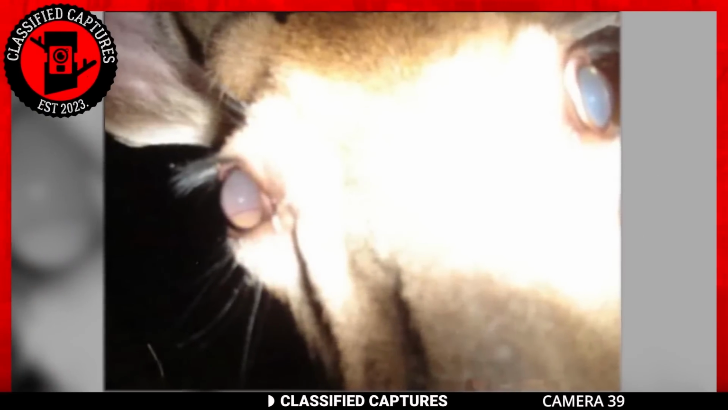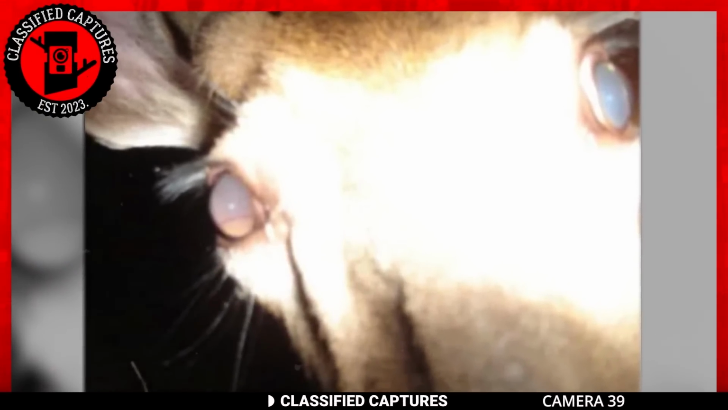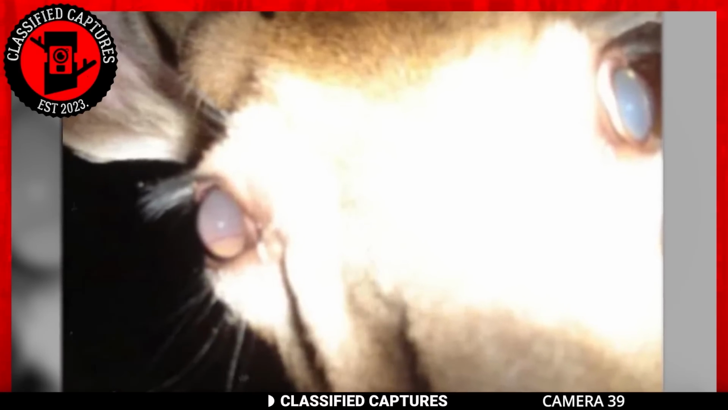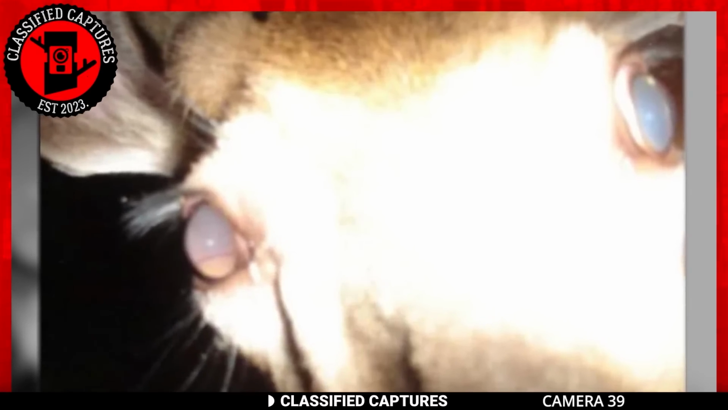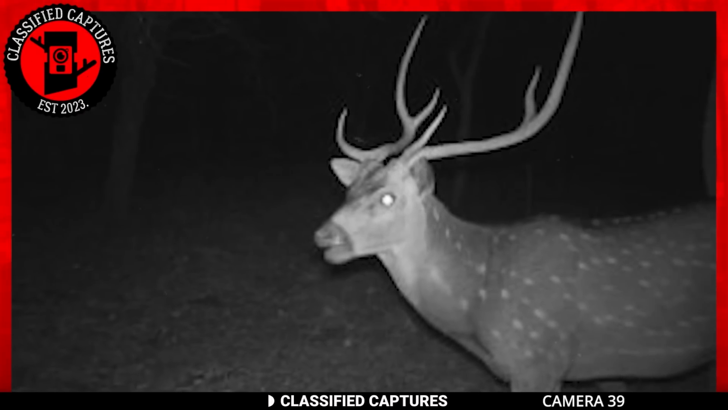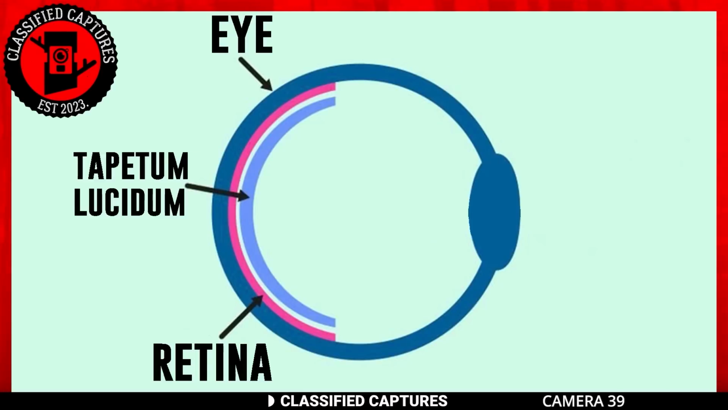We have this close-up image of a deer looking into a trail camera. Despite being jumpy and having the tendency to flee at the least provocation, these creatures are some of the most curious animals on the planet. A fun fact before you sign off this video: deer have glassy eyes that reflect light, which is why you often see their eyes glowing in the dark. This reflective quality is due to a membrane behind their retina called the tapetum lucidum, which can also be found in other animals. Pretty cool, right?